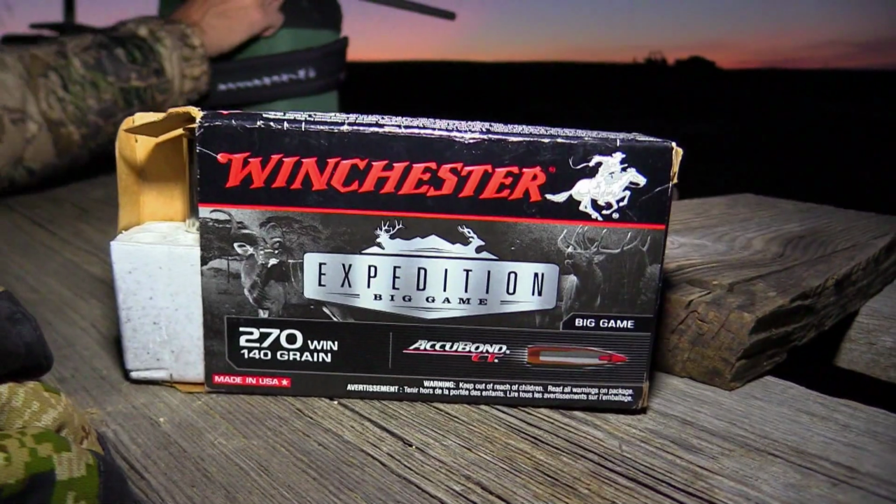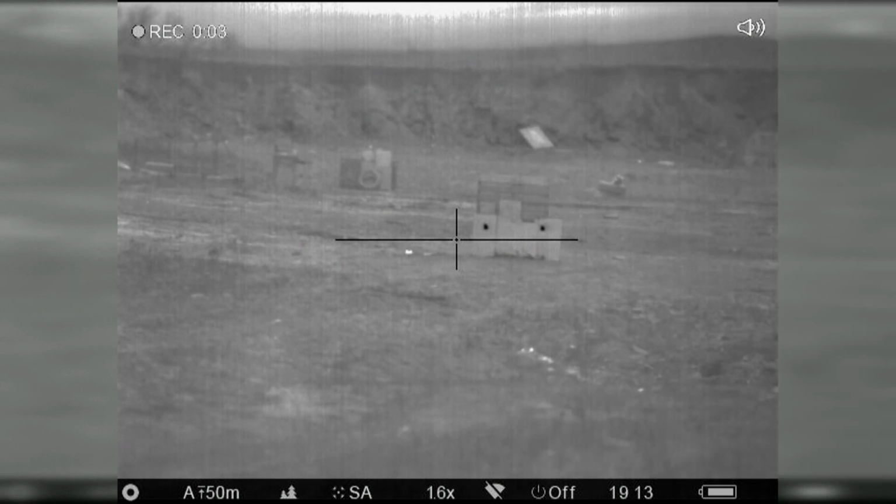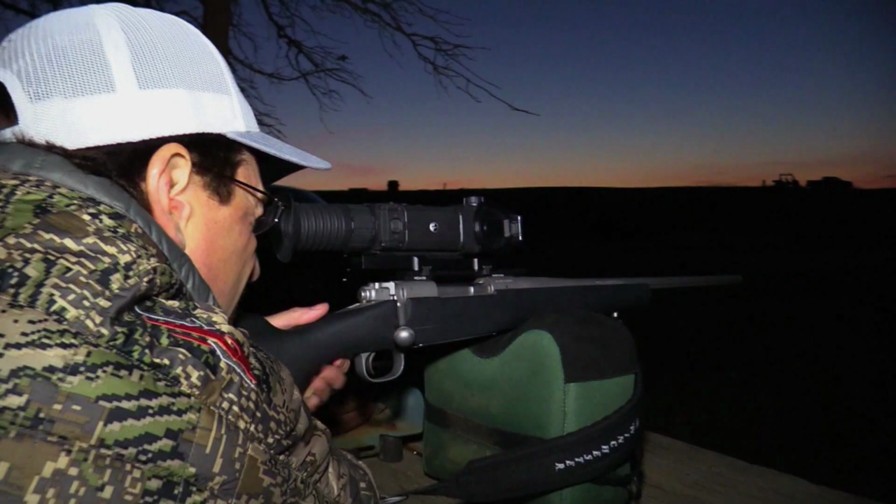What we're going to do real quick is we have a scope on your Winchester 270. We're going to pull that scope off. We're going to use a Pulsar Trail XP50 on yours. So you're the lucky guy. All right, sweet, let's do it.